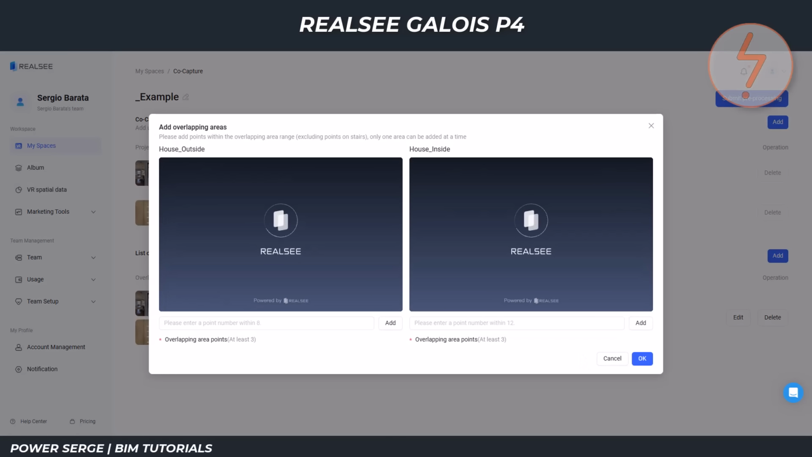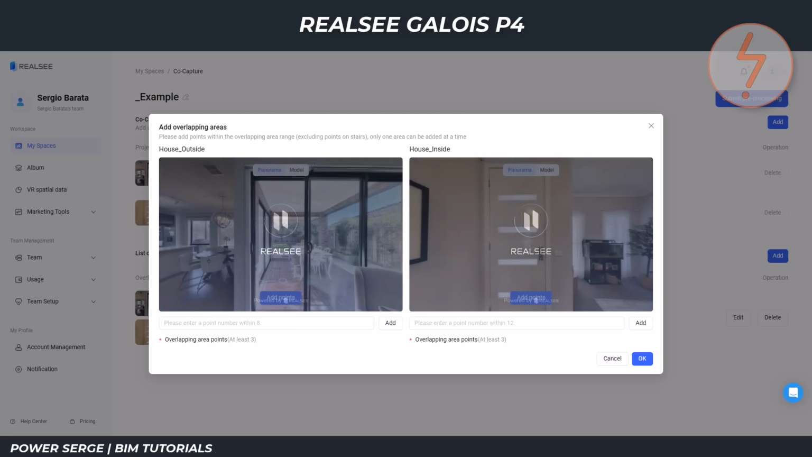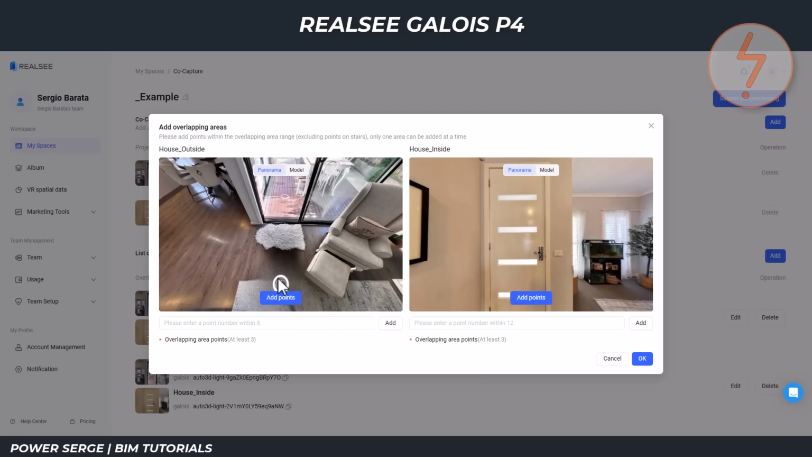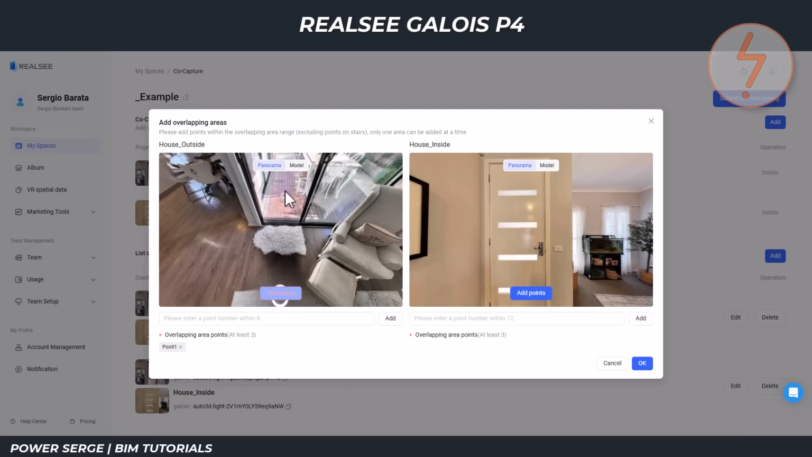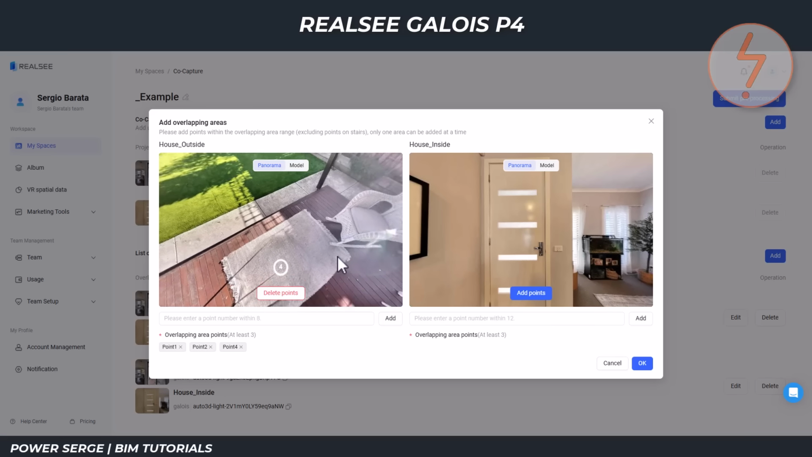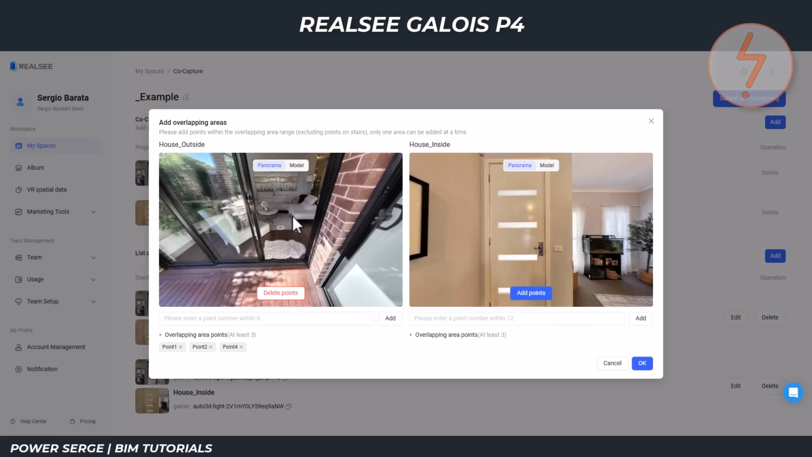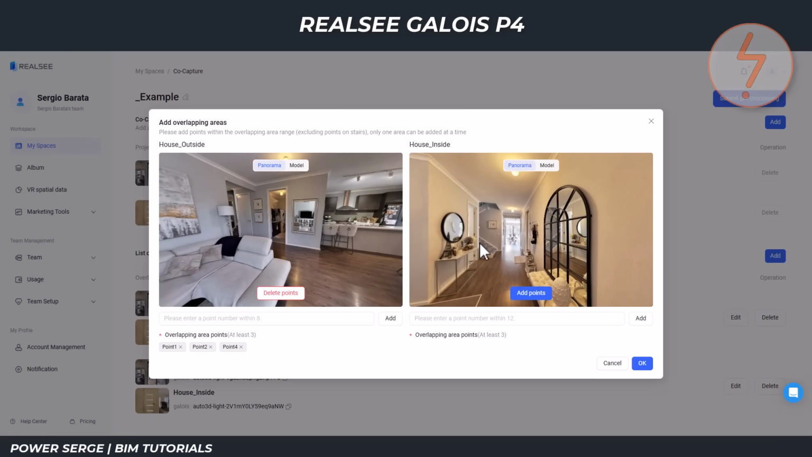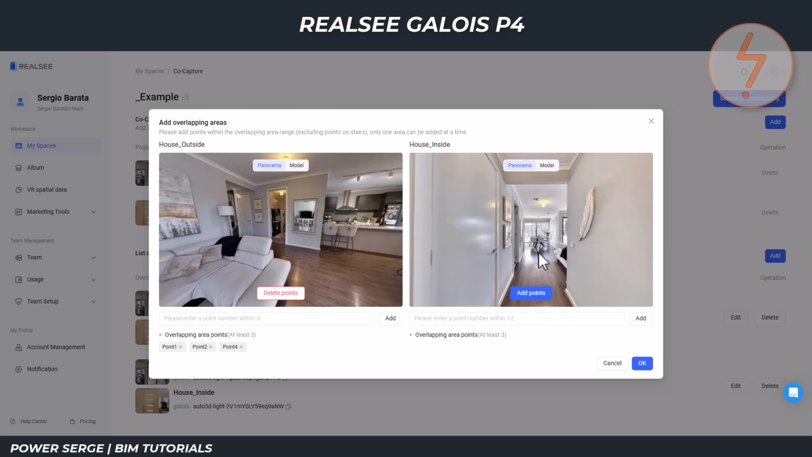The process works by identifying common reference points between the separate captures and using those relationships to align the projects together. In this case, the interior and exterior models shared common building features, such as doors, windows, and wall geometry, which allowed the datasets to be accurately combined.